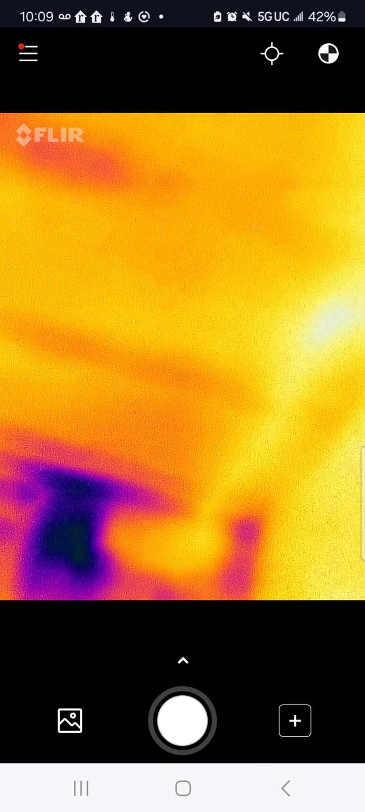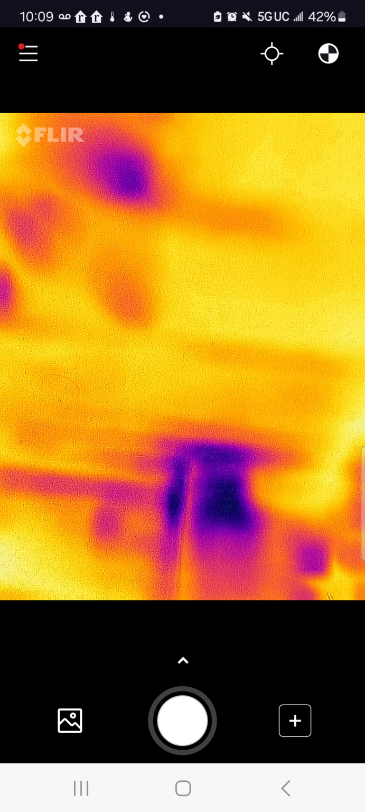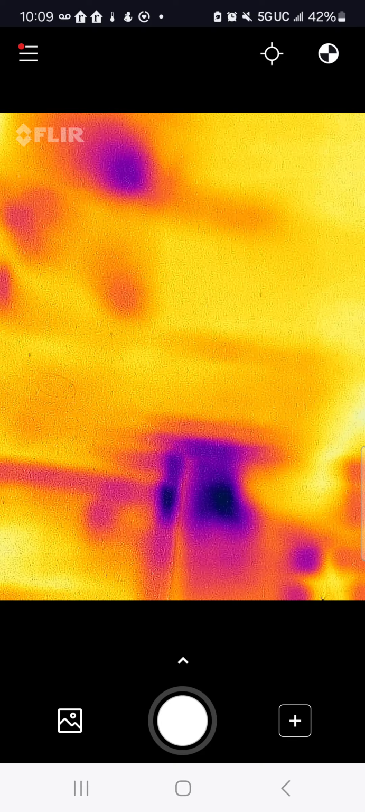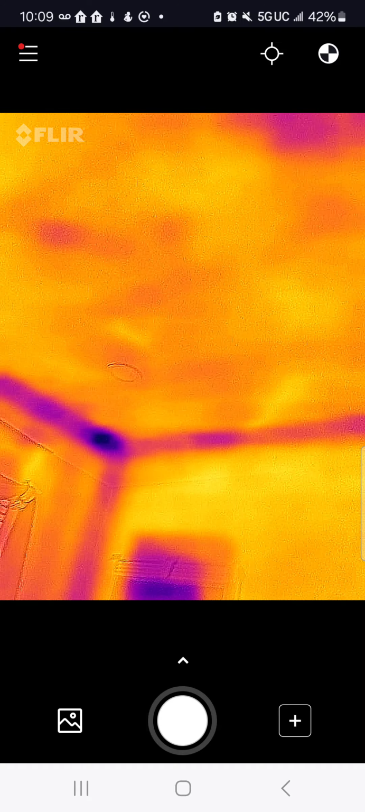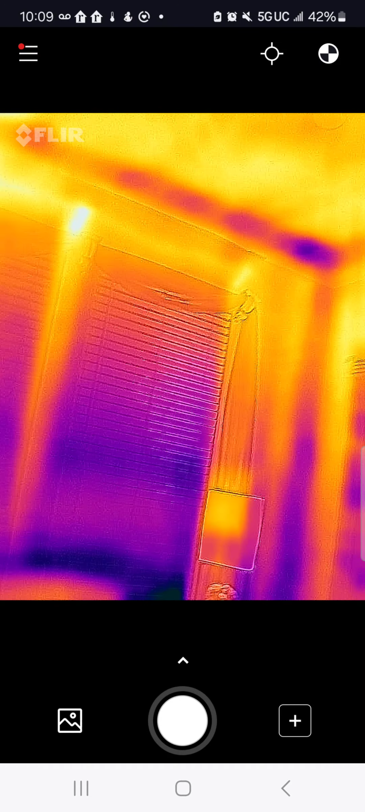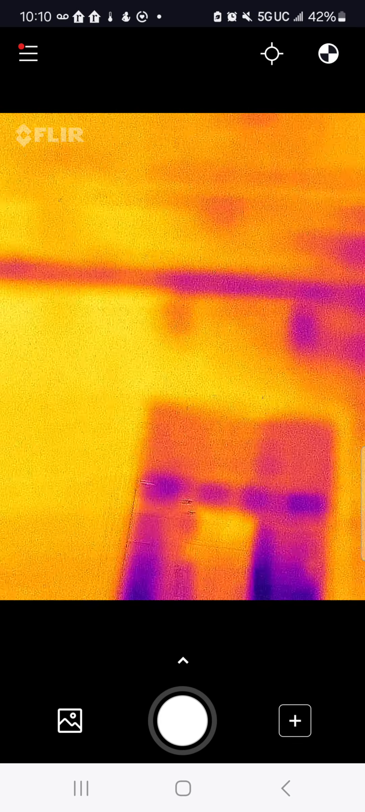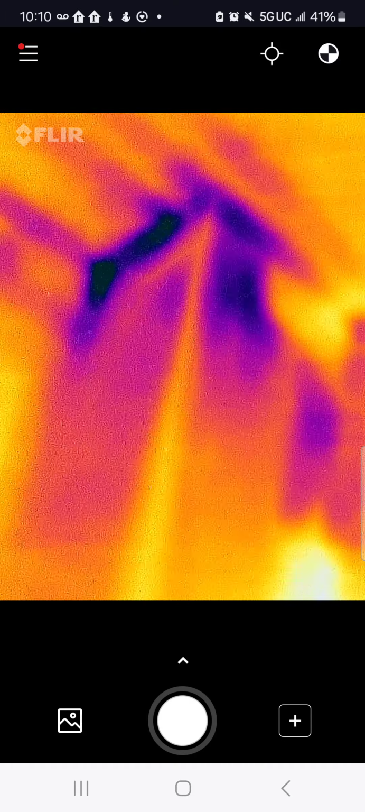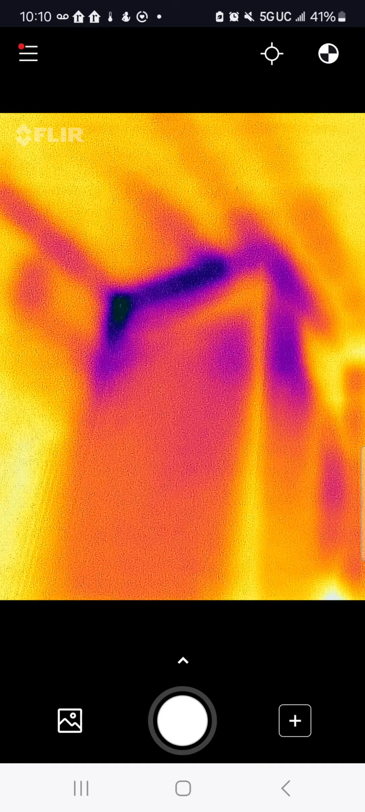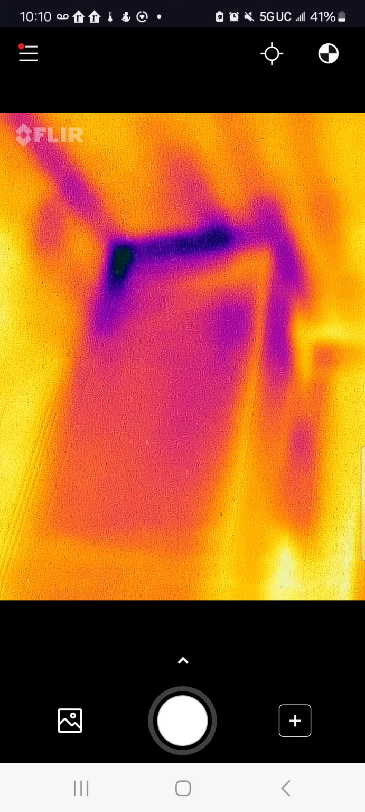But this is really valuable, guys, because as a homeowner or as a landlord, I have no idea about the insulation of the house. I have no idea where I'm missing something, and how to correct it. But with this thermal camera, it's really eye-opening. Look at that ceiling, look at that corner there. There's nothing there. There's just nothing.